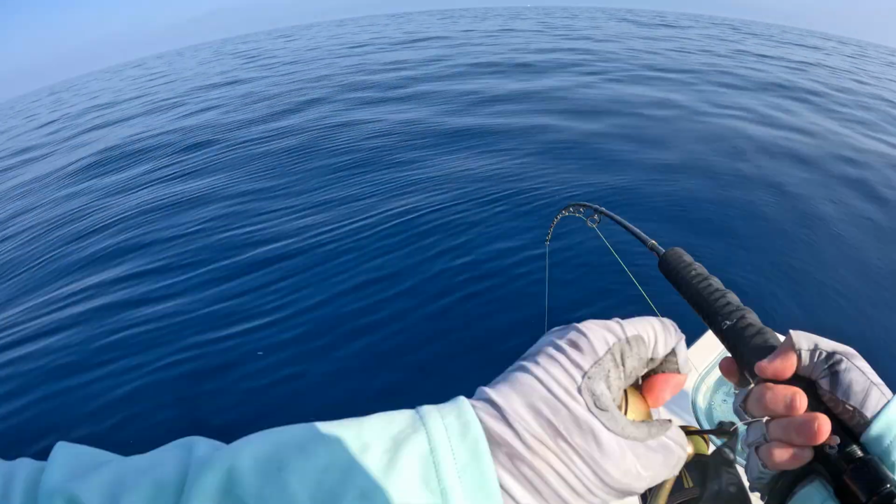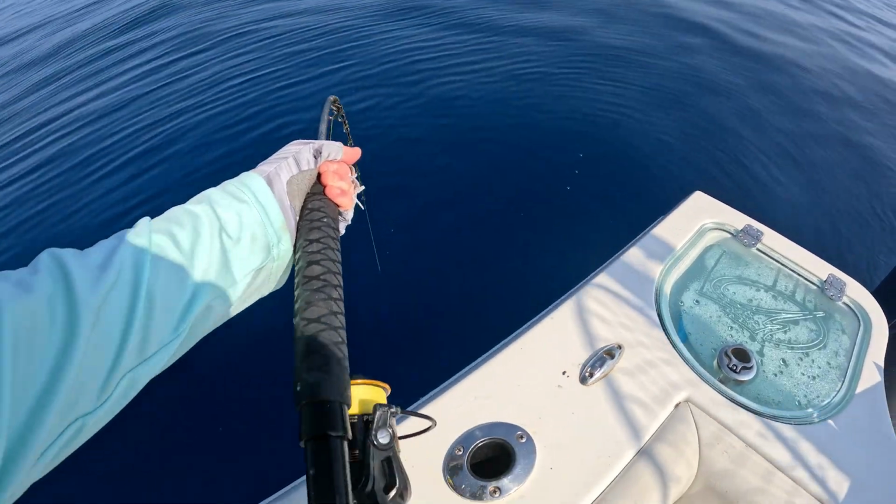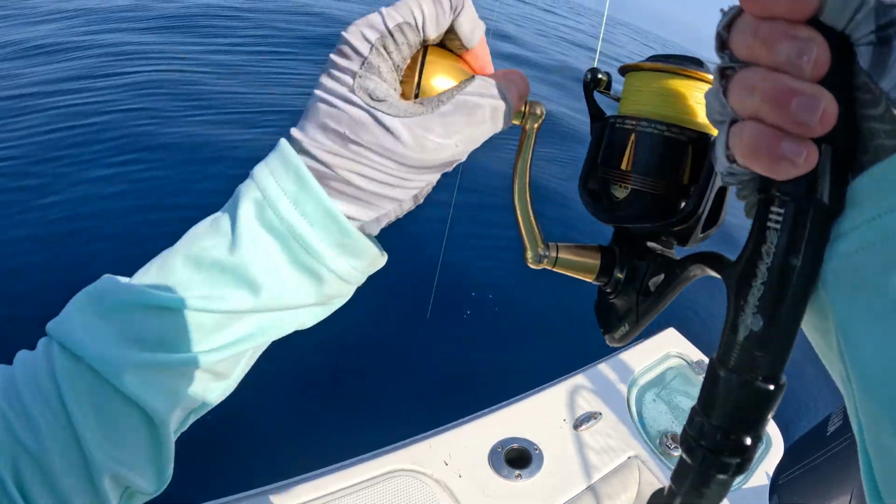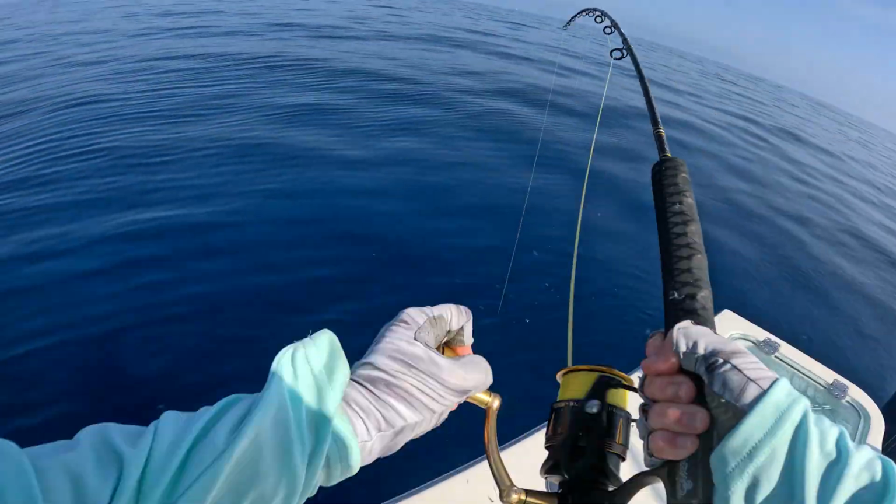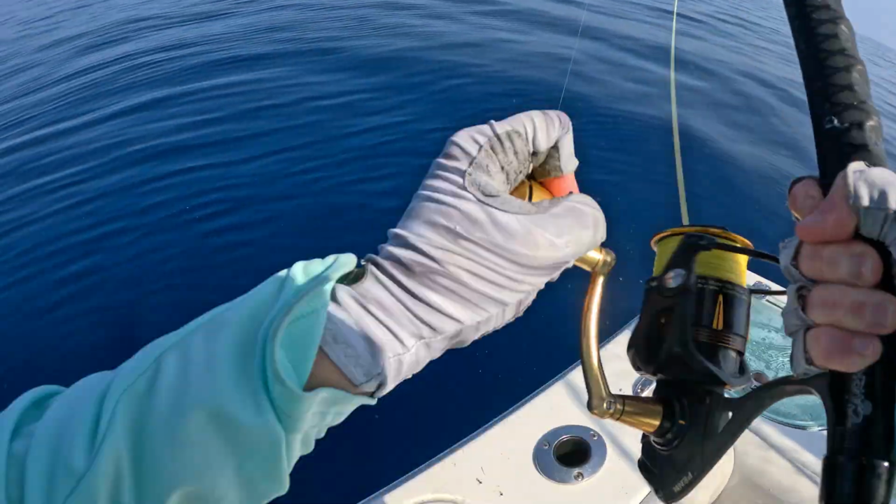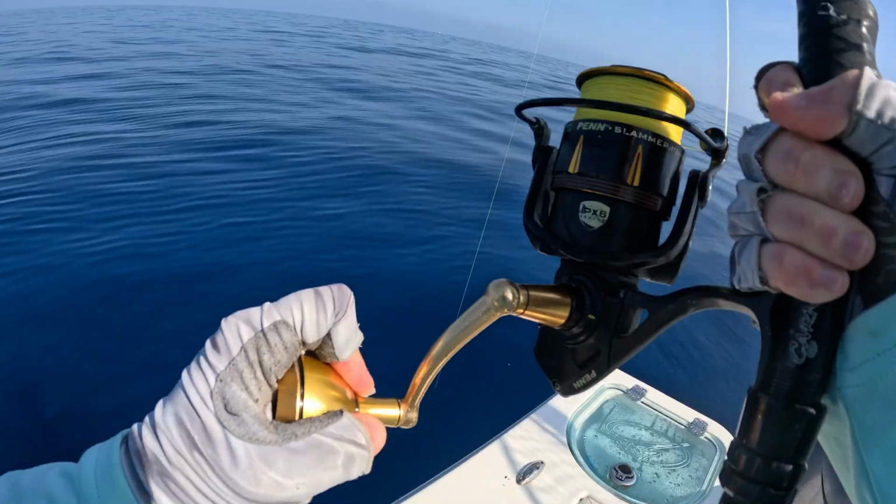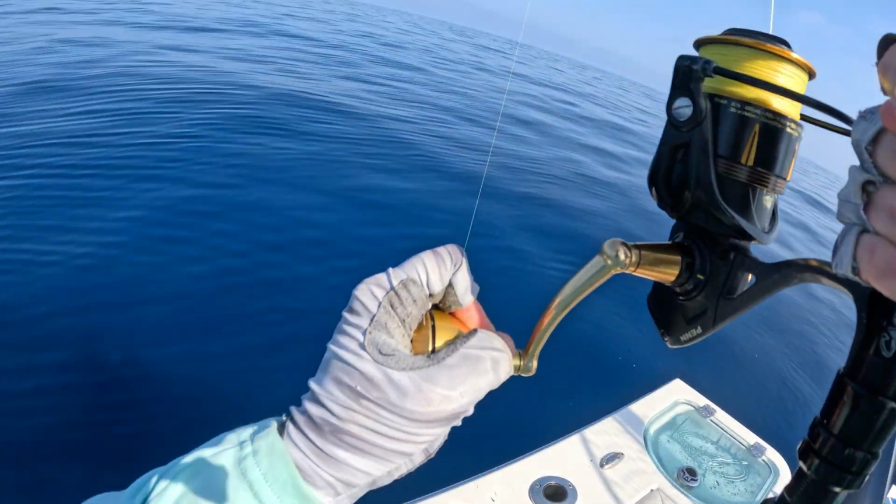Oh, there we go. He should have marked it. Whoa! There's no way this is a grouper, right? How else is it going to be? This is a grouper, it's a good one. Yep, there's a red grouper as well in the chunk too. I take that back, it's like a 30. What's the color? It's a 30.